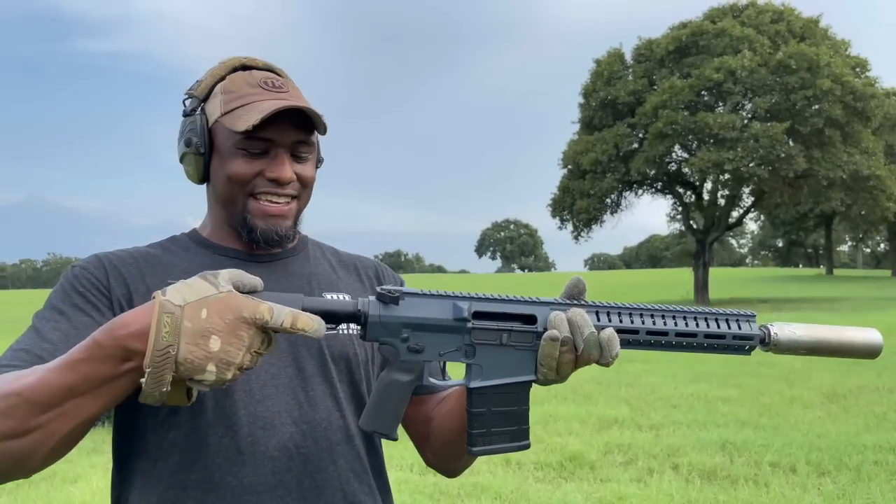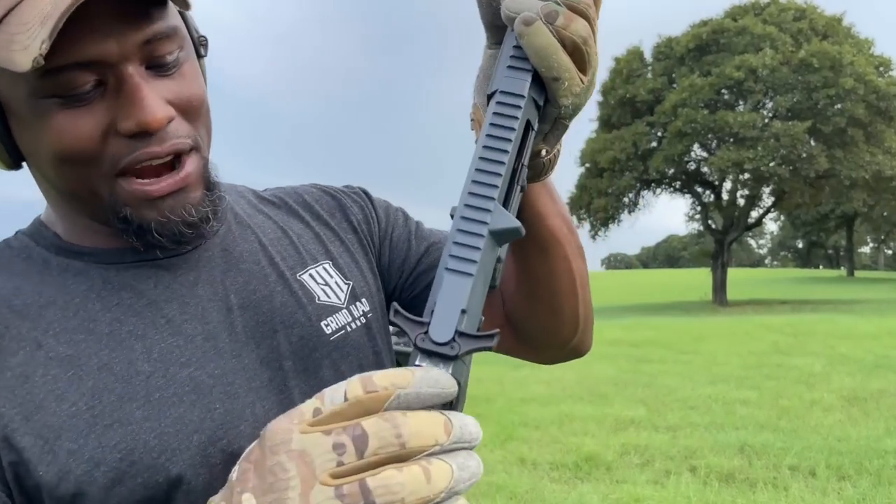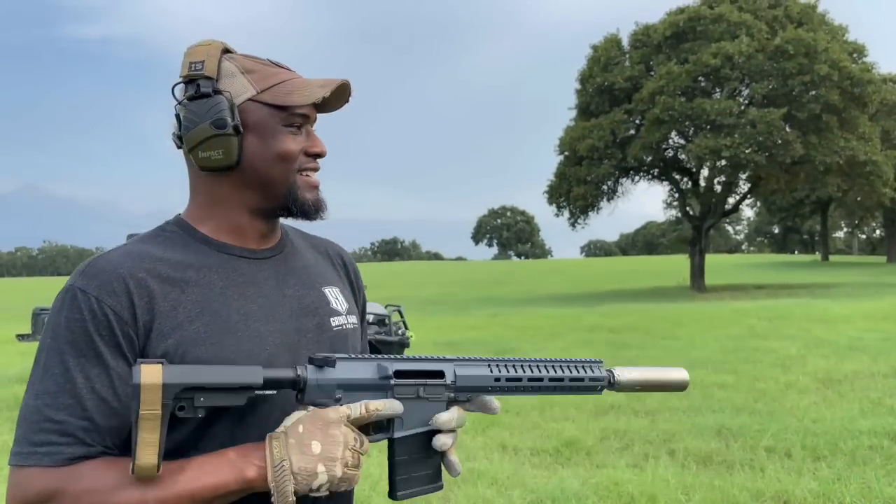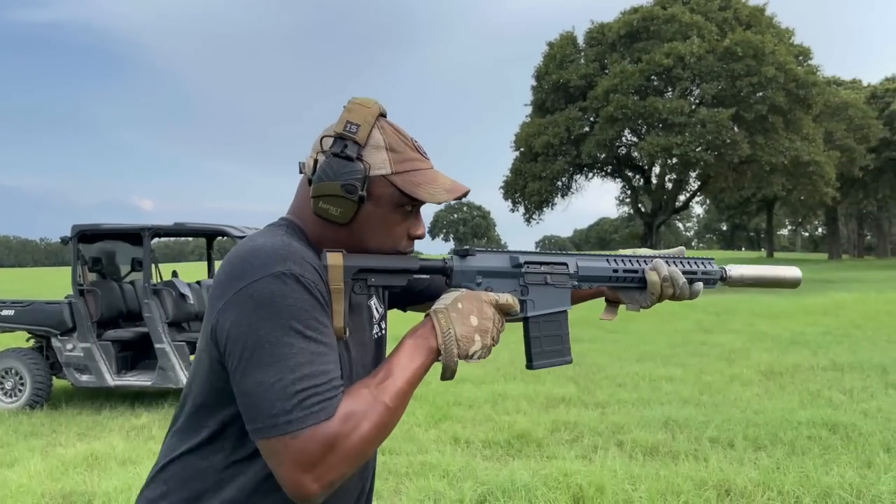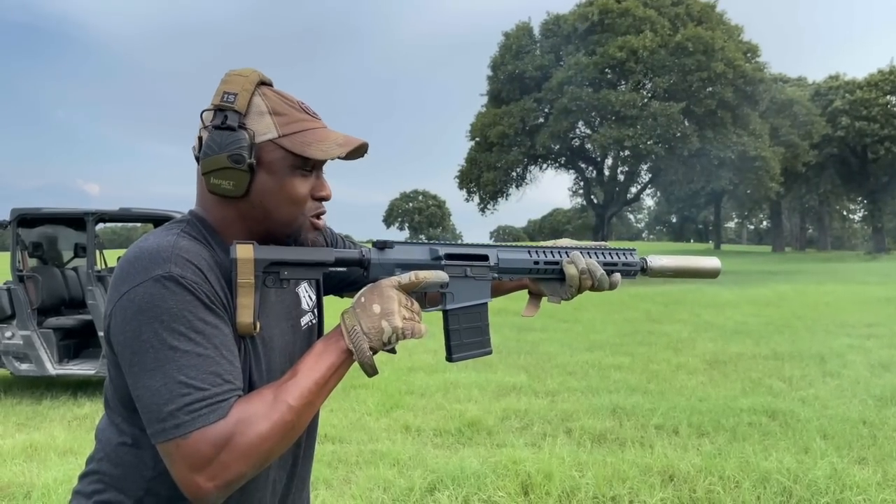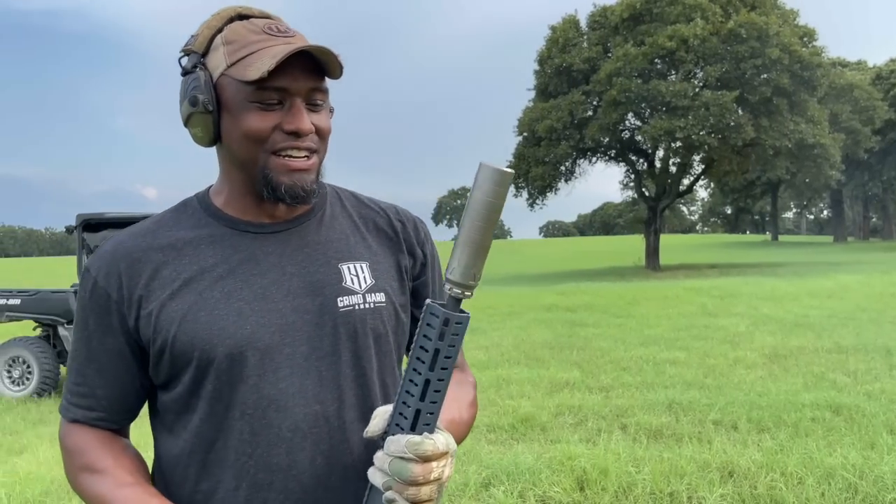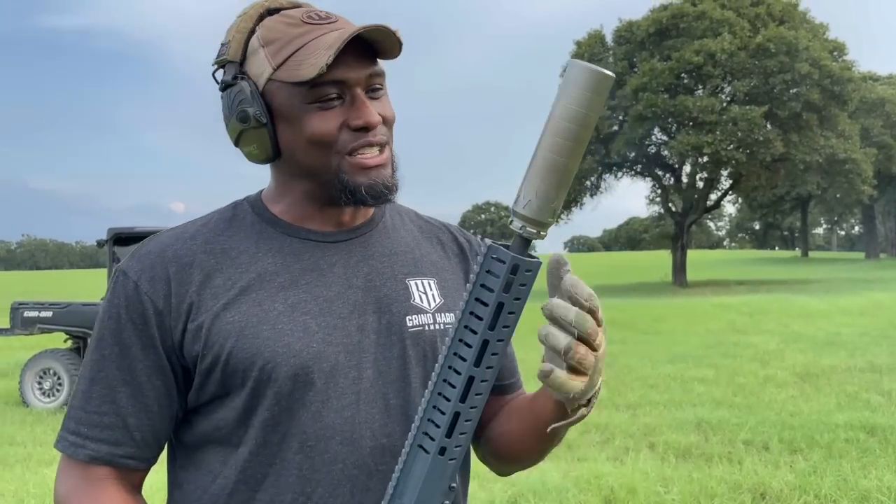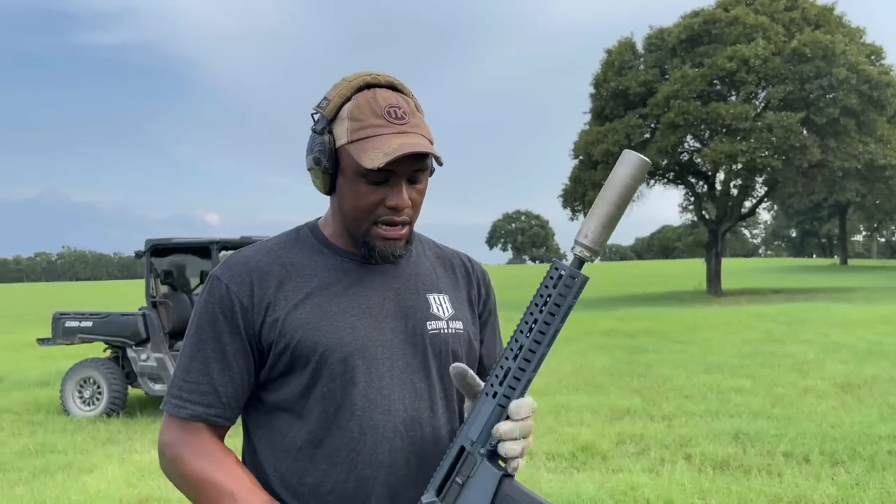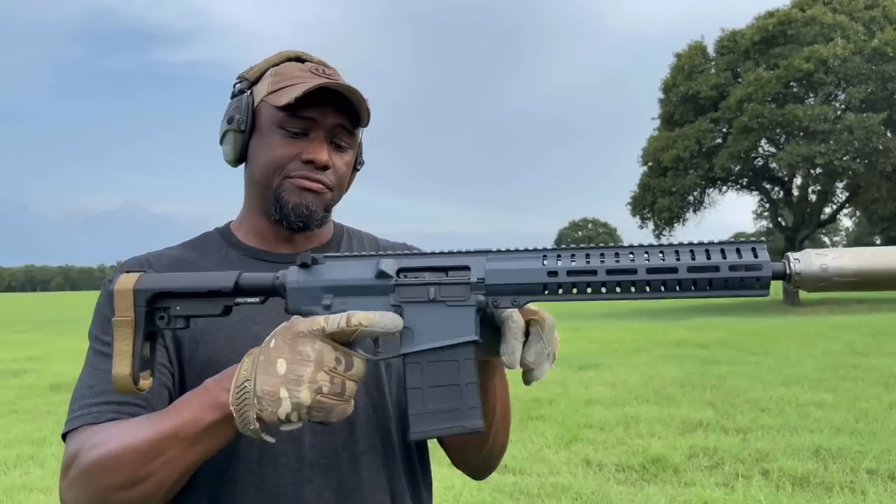Got that fast track again back here. I really, really do enjoy this setup. You can see the little wear back here on the charging handle. I've been shooting the crap out of this thing. Oh, spark yeah. That's what I call this suppressor here, man. The Nomad Ti. She's sparky, but man, it sounds so good with this setup. And as you can see, it locked back, runs good.